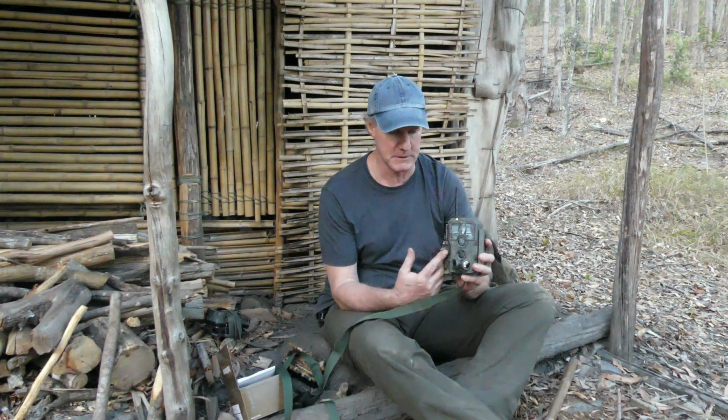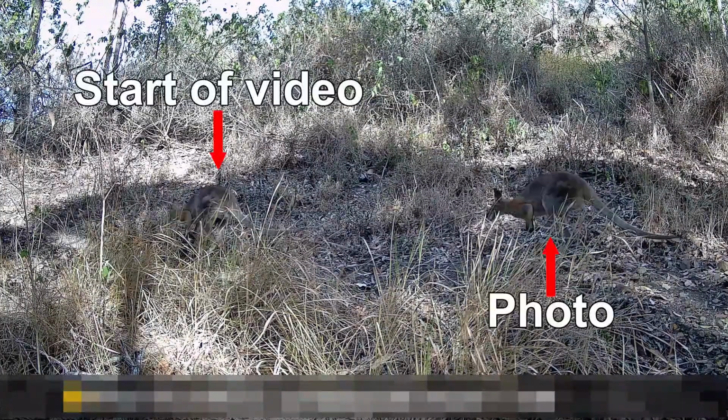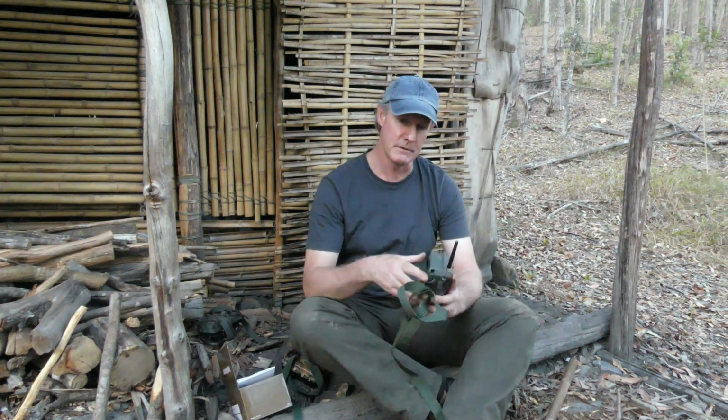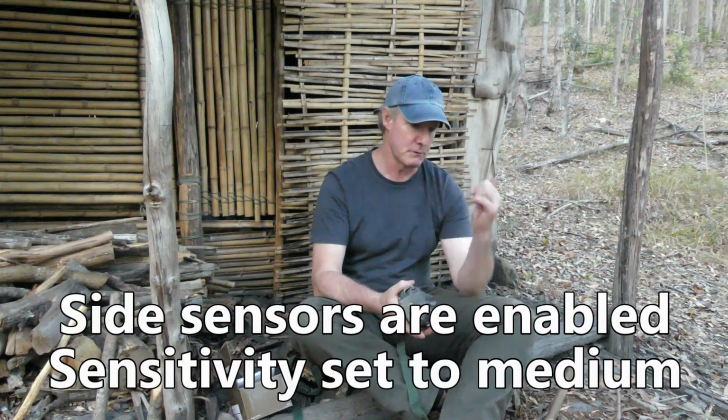I had this thing set to both photo and video. So what I noticed was it'd take the photo and then a split second after that it'd start recording the video. So if it's doing that and an animal is moving through it, a person's moving through, then obviously the second frame when the video starts, they're going to be further through the frame. So I just changed it and I put it onto video only mode instead of video photo, and I've just set it up in the bush behind me.